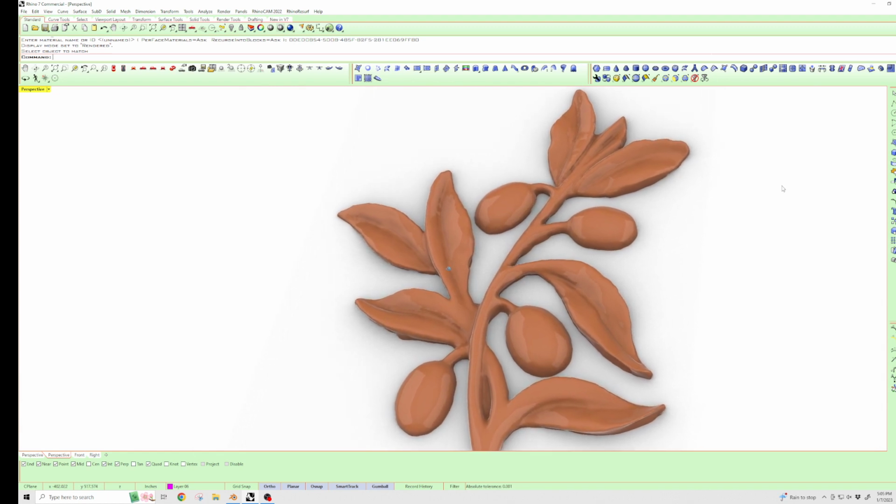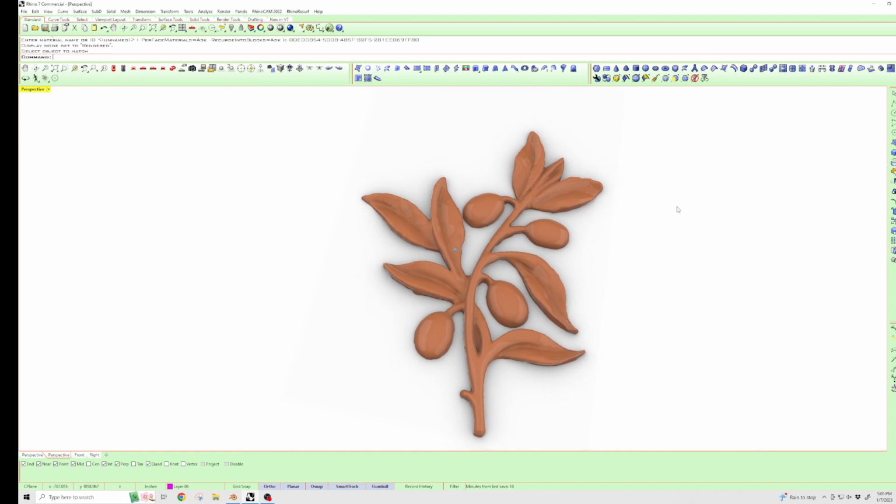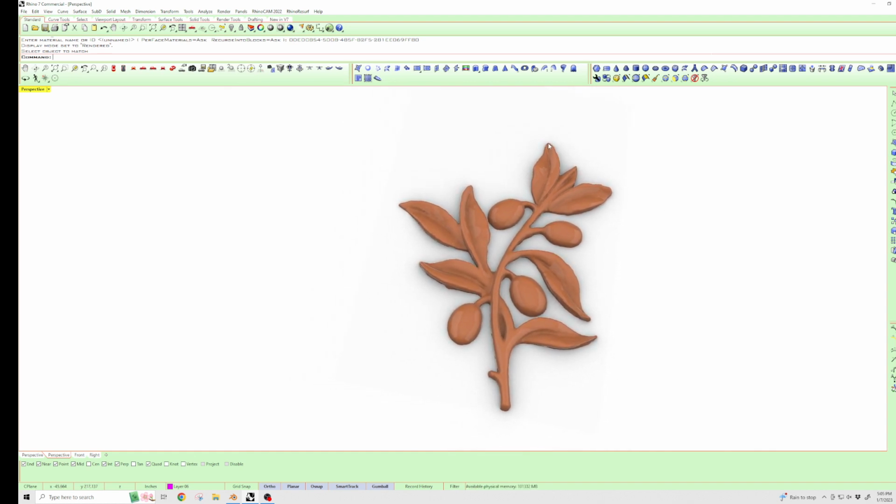Just so I can clarify, if you can send me an email and let me know what the dimension is from the tip of this leaf down to here. And what I'm going to do is I'm going to scale this guy.